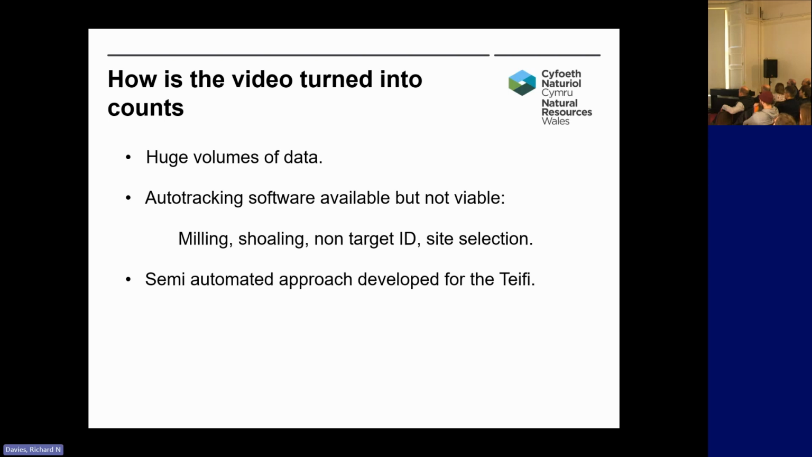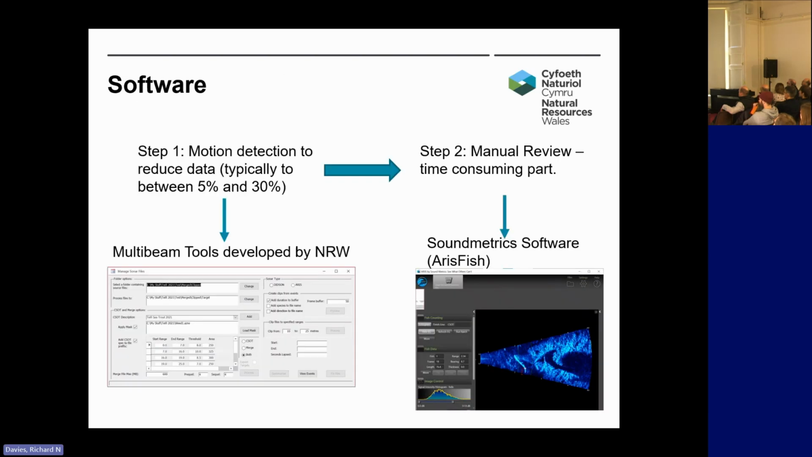The system we've developed, though, is a semi-automated approach on the Teifi, which works reasonably for us. It's a two-step approach. Step one uses some software called Multibeam Tools, which we've developed internally in NRW. This software has a lot of motion detection algorithms that we run through all our data files. It goes through each frame in all the files and looks for where there's motion. The motion could be caused by fish, hopefully, but also other things like debris and otters and other targets.